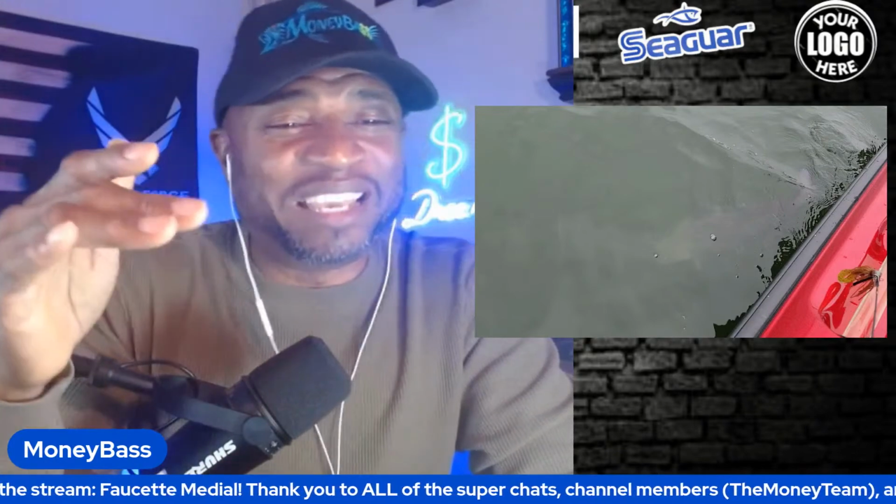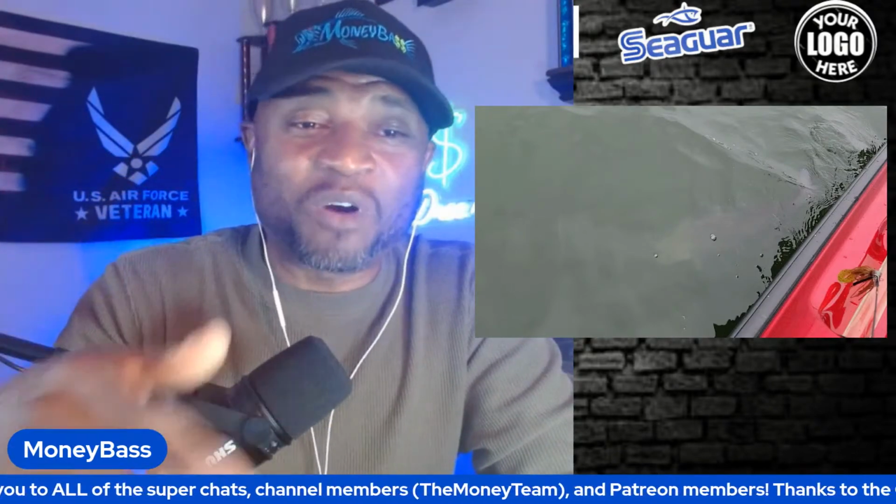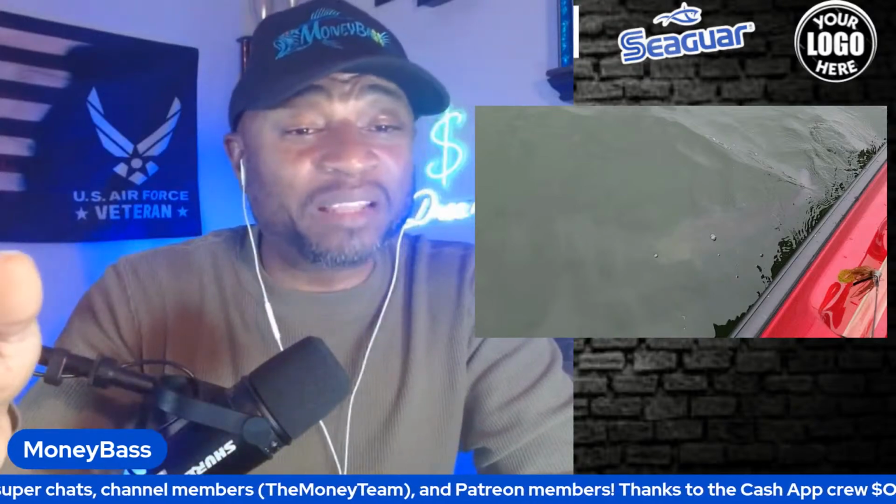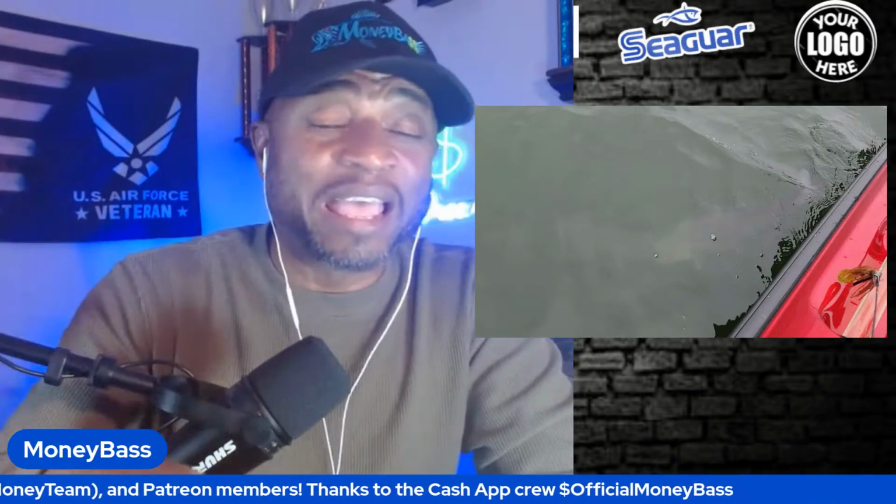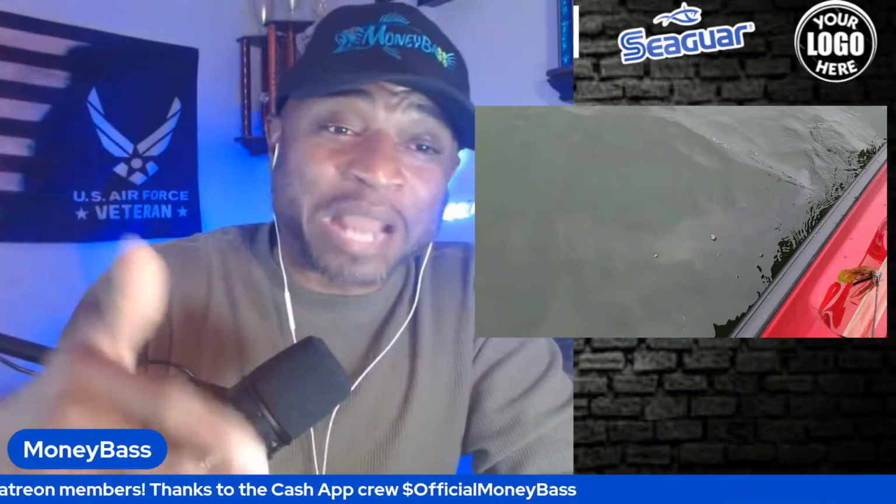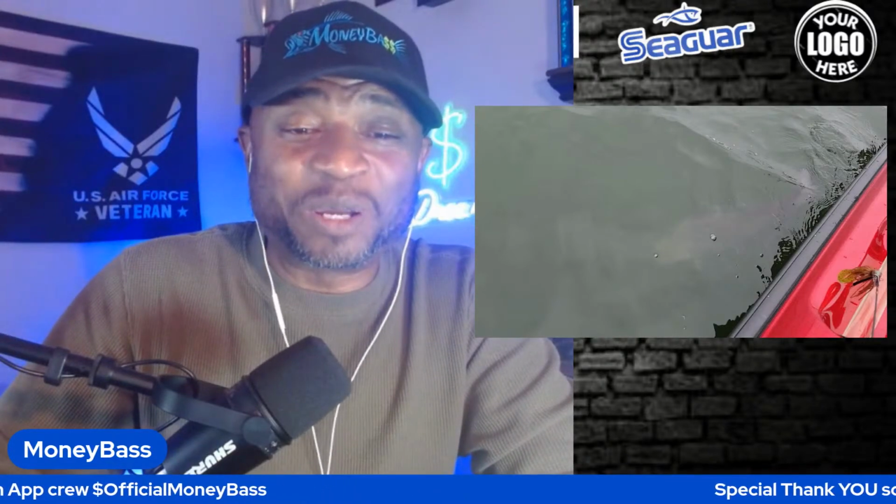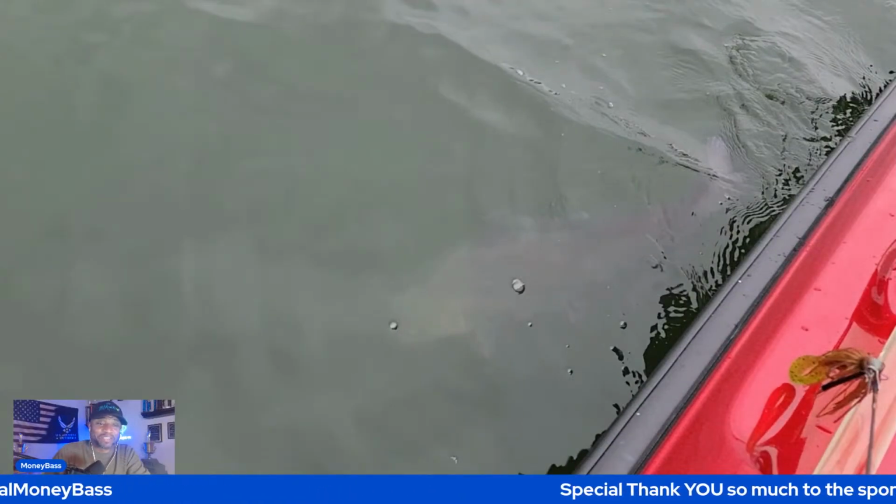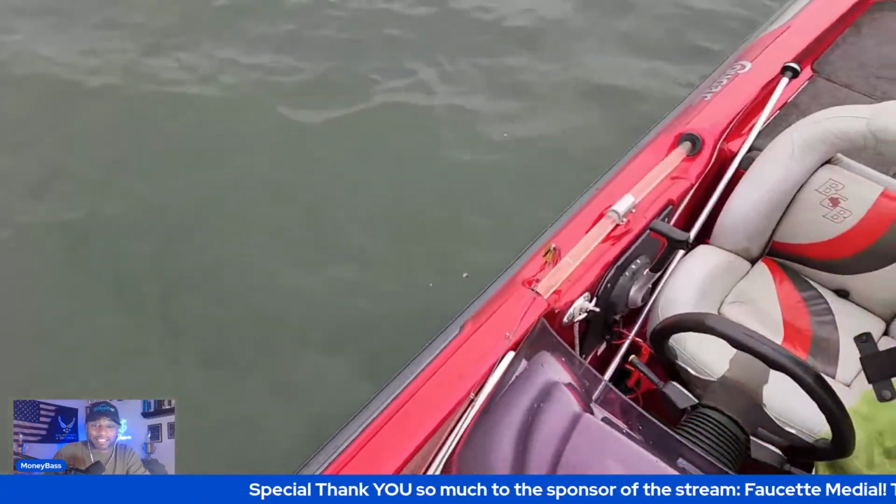But then it got to the point where I was like, man, this thing is fighting too long. A bass would have already tired out, regardless of how big it was, and I would have been able to get it to the boat. But this thing kept pulling drag. I'd get it almost to the boat, pull drag again. It was a real fight, guys. But let's go ahead and finish taking a look at it. Dang, look like a shark. And it did look like a shark.